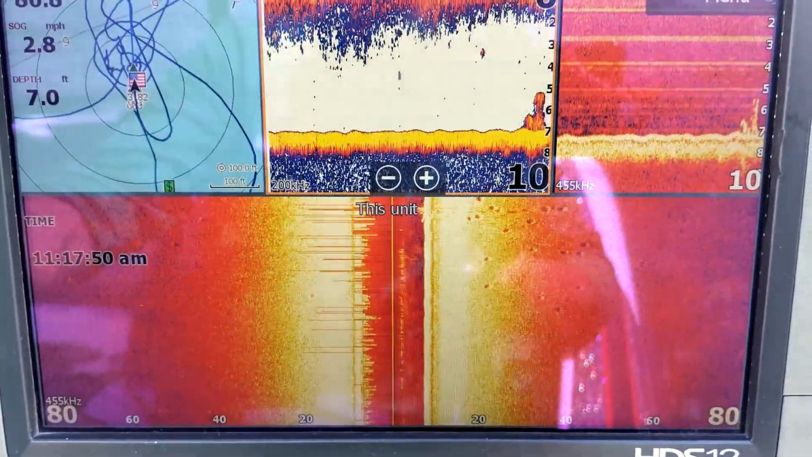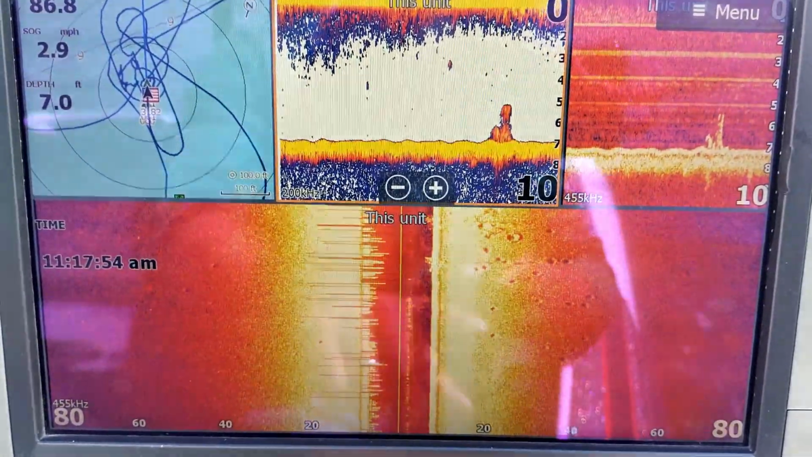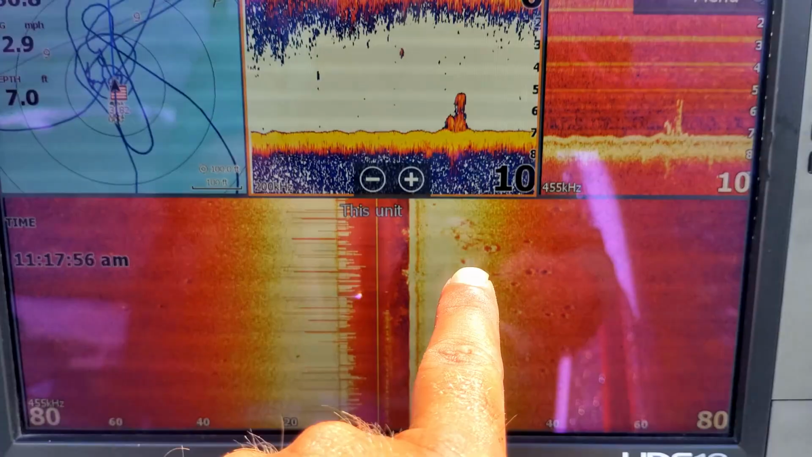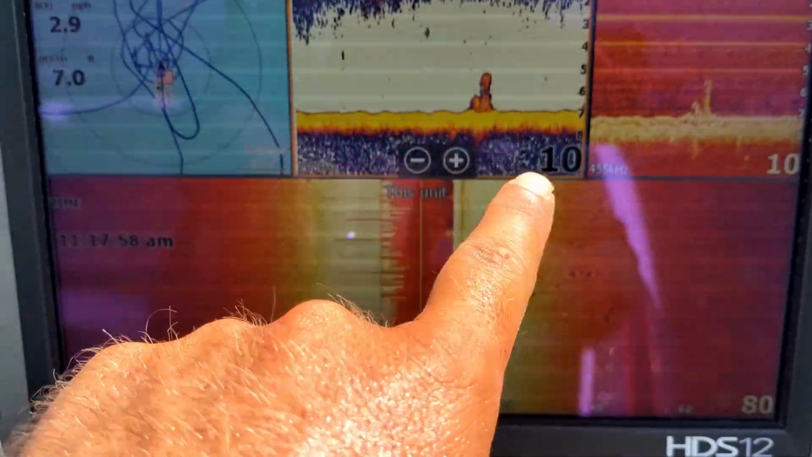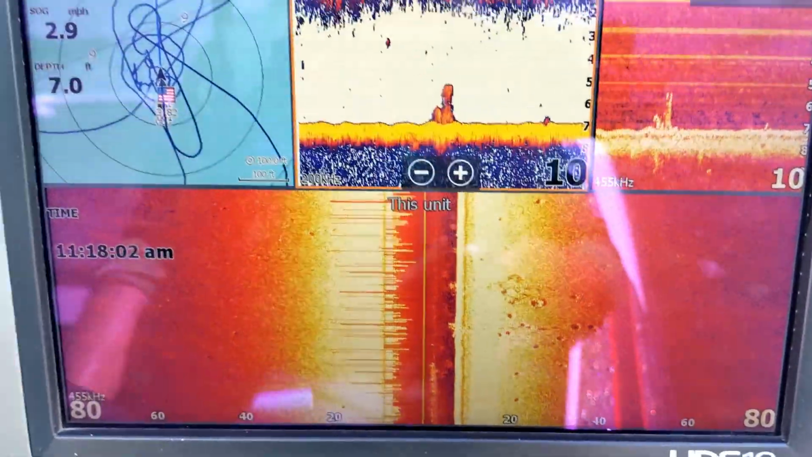So now we're coming over on the Down Scan. Oh, look at those. Now it looks like it's just the smallest little brush pile. Well, we missed a bigger brush pile over here. You can see that, but you can see the fish sitting on my 2D on the back side of that brush pile. So that is what a brush pile looks like.